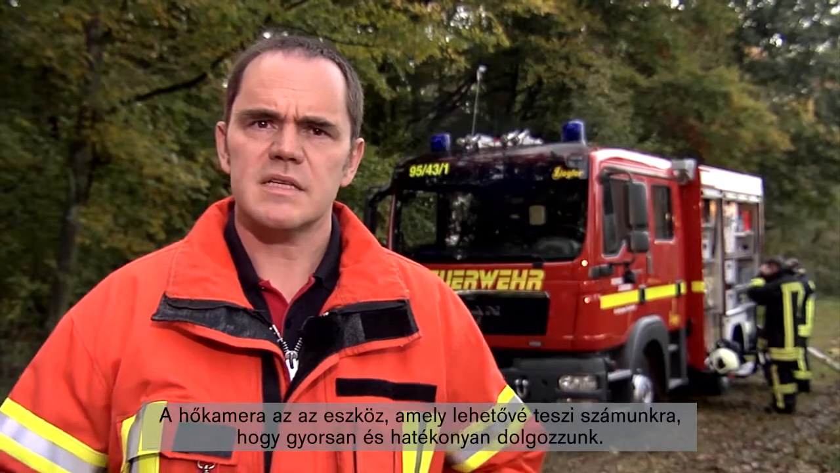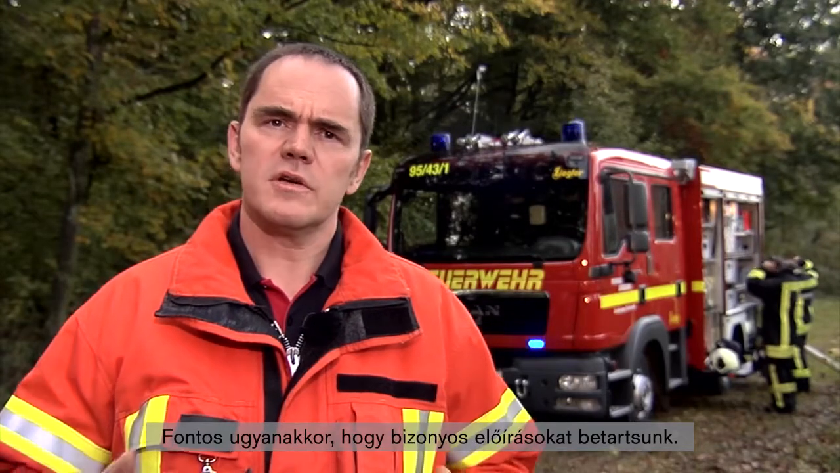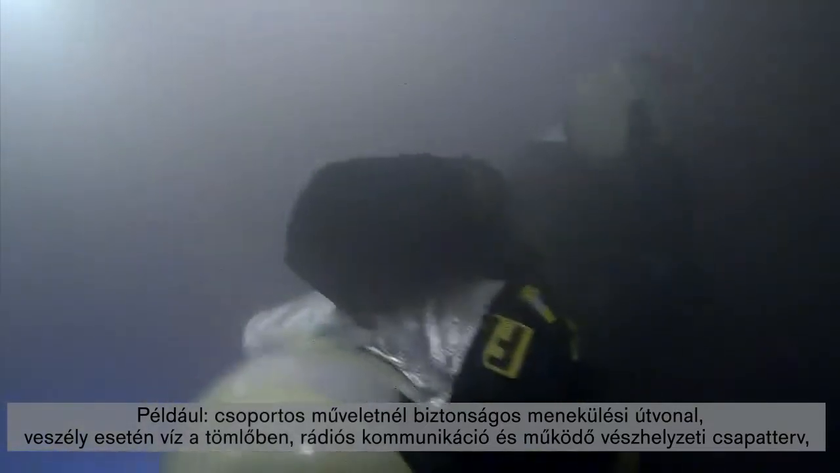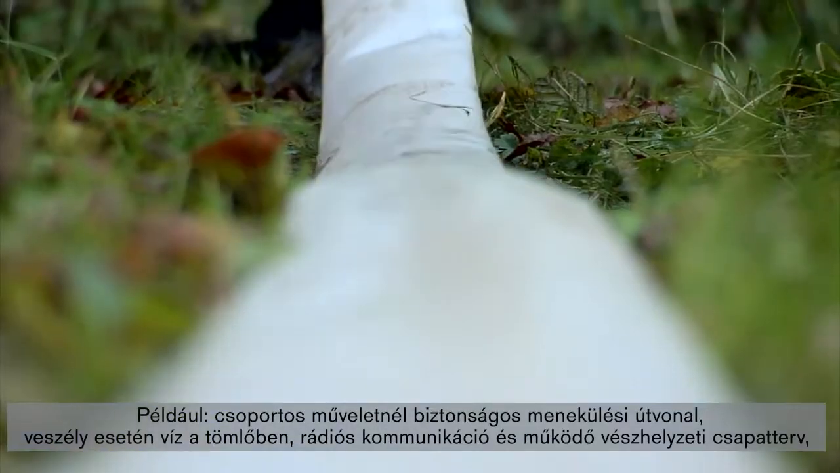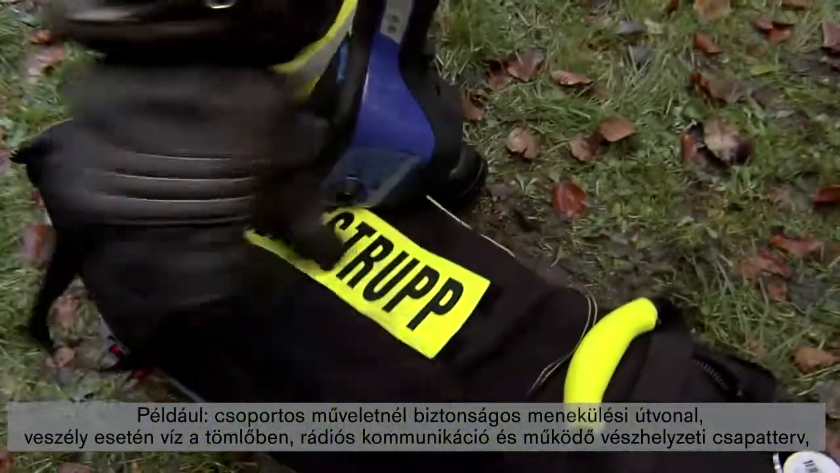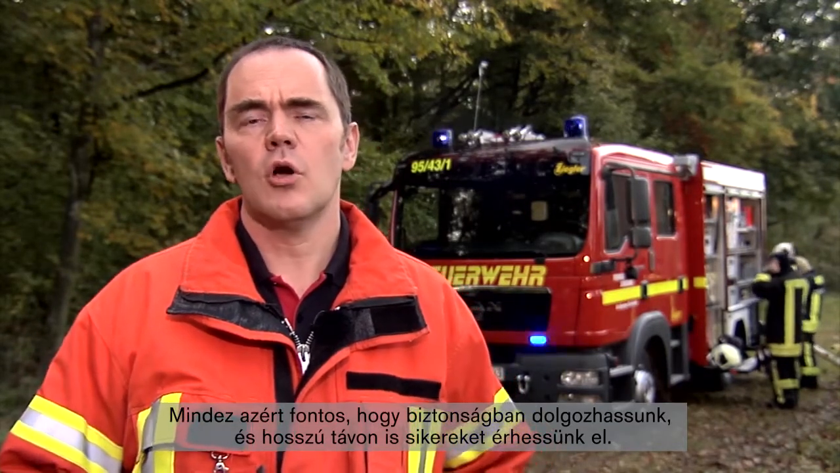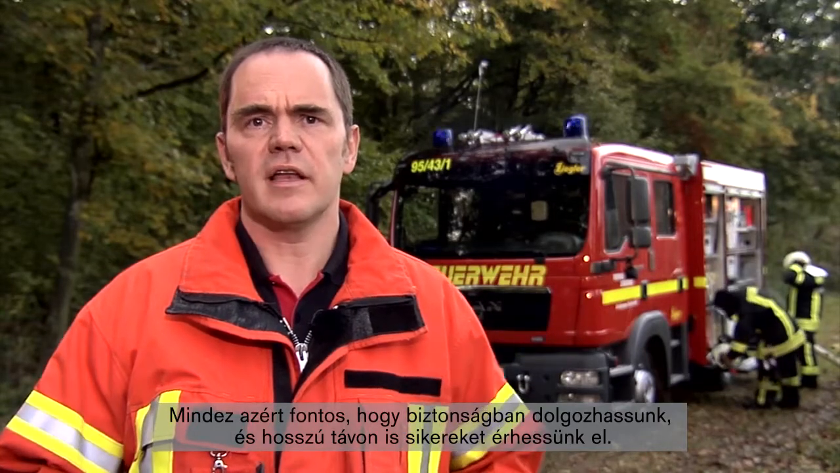The thermal imaging camera is the tool that allows us to work quickly and effectively. But it's important that certain standards are met. This means group work with a secured retreat route, water in the pipe in case of danger, radio communication with the scene, and a working emergency crew plan, including the suitable means of mobility for the situation, for example, crab crawl. All this is important to guarantee safe working conditions and the long-term success of our operations.